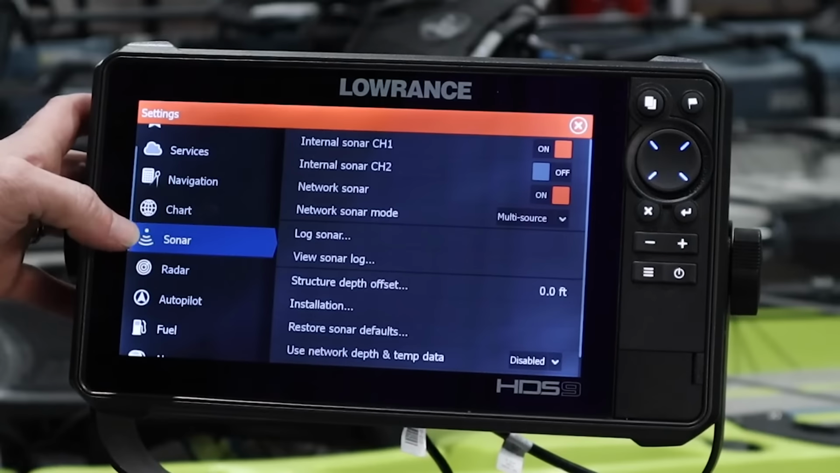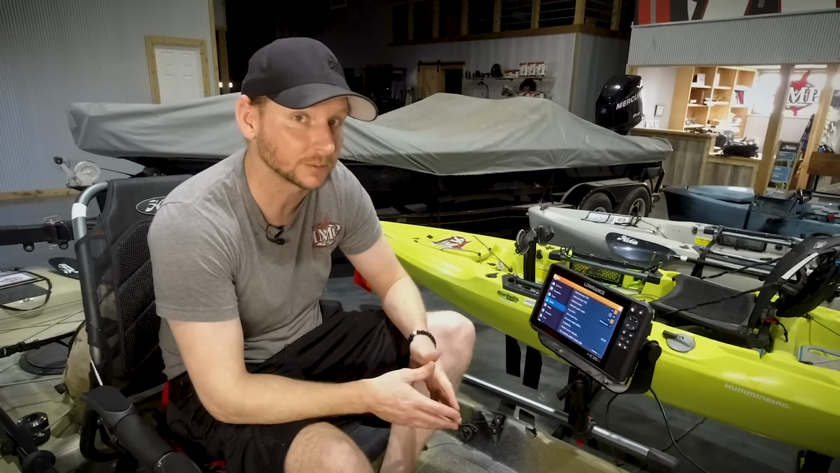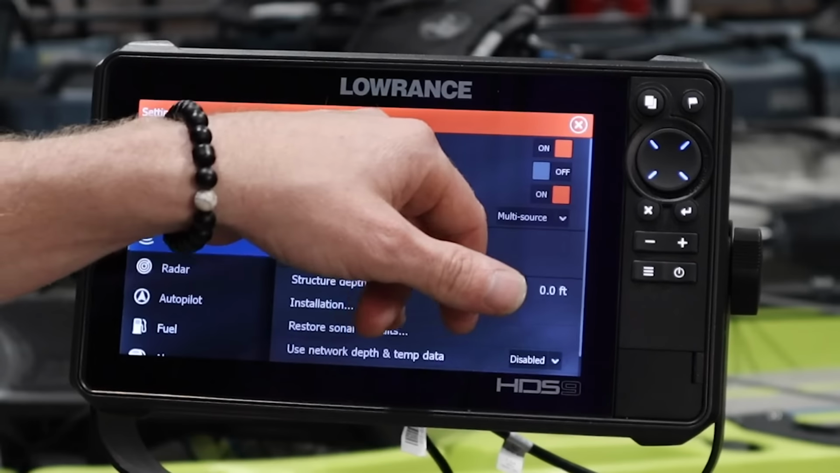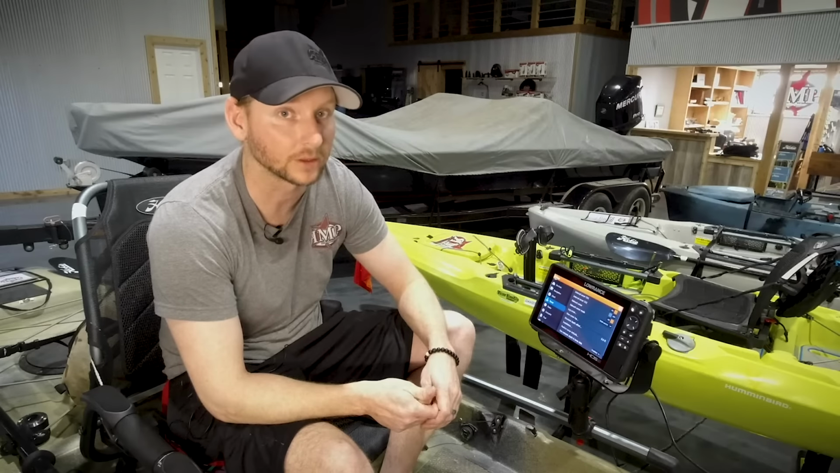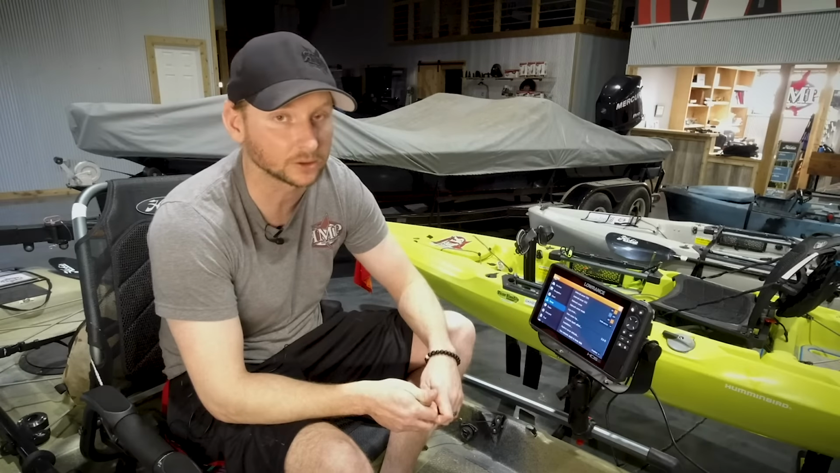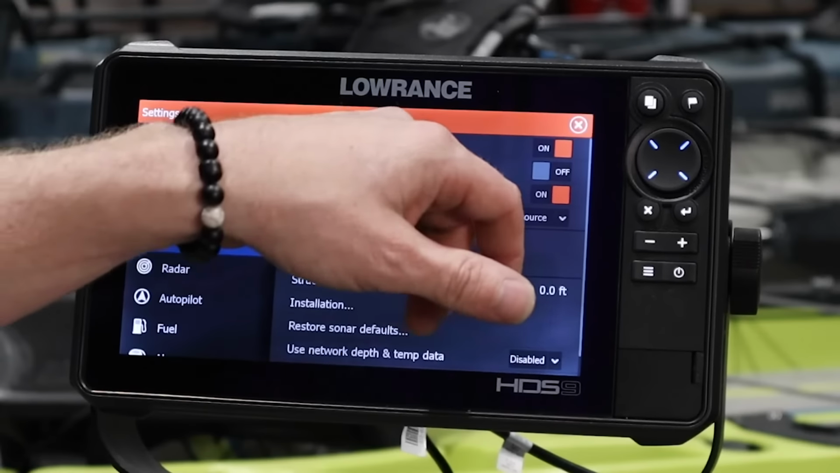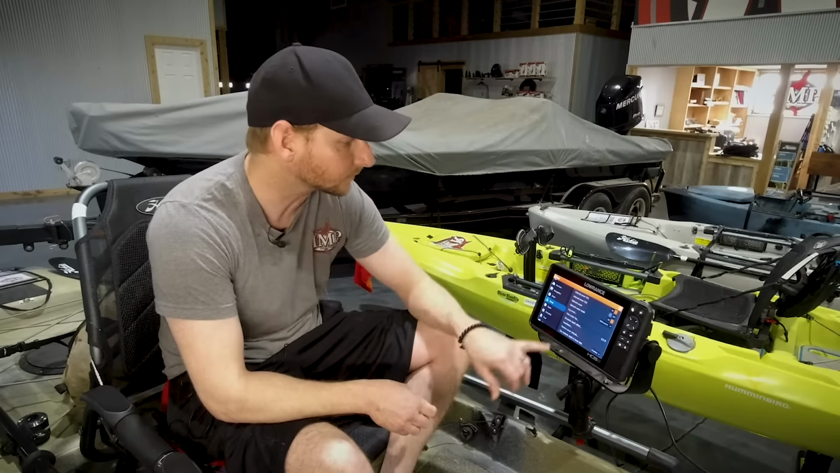Next, I'm going to go to sonar here. This is where I feel like a lot of people get confused, so I really want to hit home here with this. Internal sonar Ch1. That is the blue port on the back of your unit. So you guys running an 83/200 in-hole transducer or a puck style transducer and a 2-in-1, you've got to have that Ch1 on to be able to pull that transducer up.